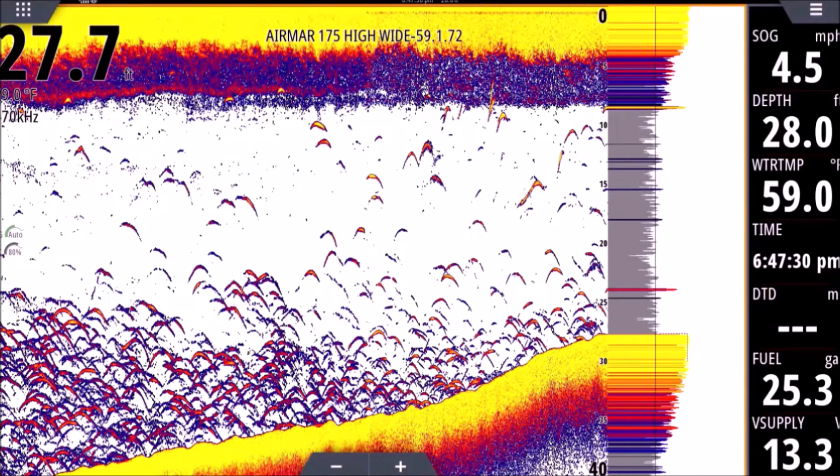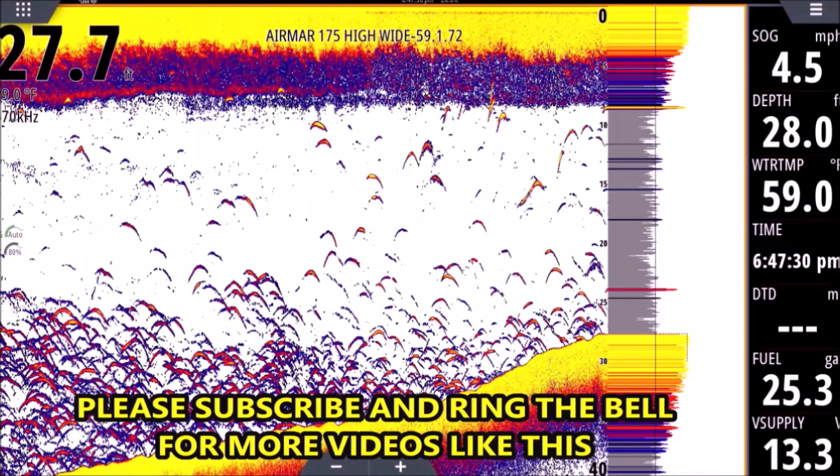Your transducer, the way it behaves, it shines down like a flashlight would. So if you shine a flashlight and you put your hand right up to it, you'll see a small circle of light on your hand. If you look at that same light on a barn door that's maybe 50 feet away, it's a giant circle, right? Well, your transducer behaves the same way. It shines straight down, it gets wider as it goes.